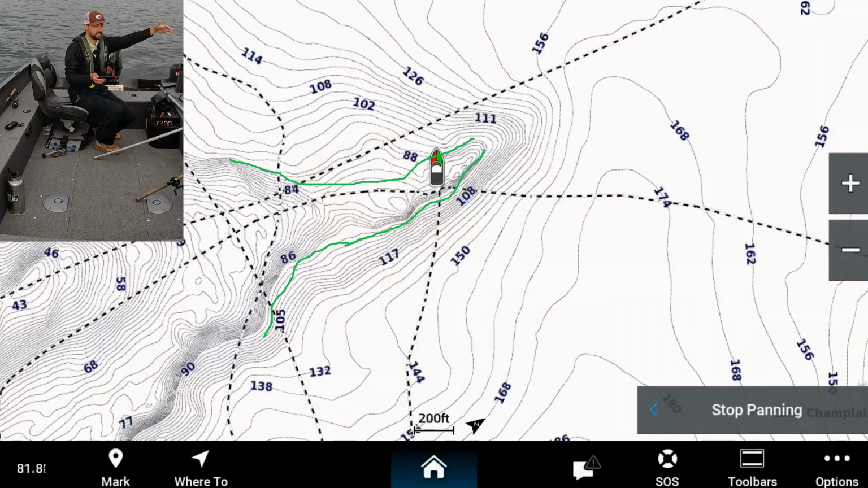So we want to start right on the tip of that and work our way down one side of it, based on which way your wind is coming from. And then we can hop over to the other side and fish that other side. So basically, two sides of the mountain.